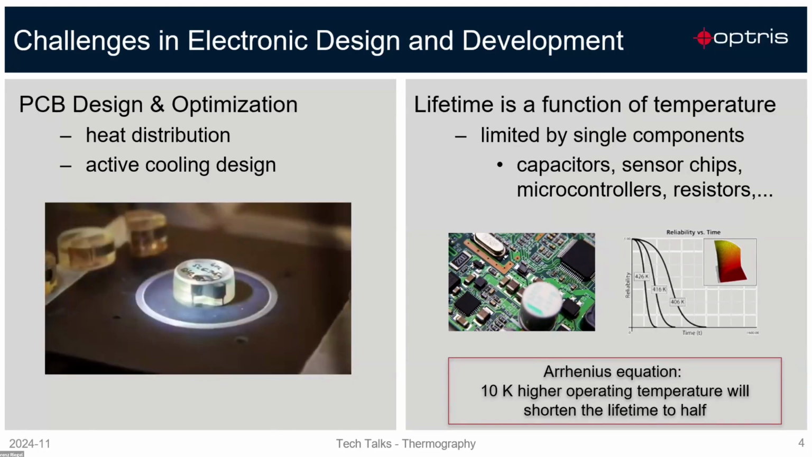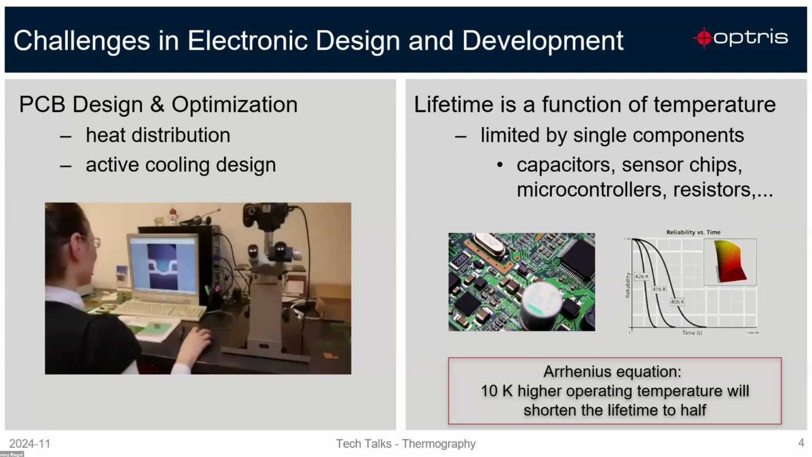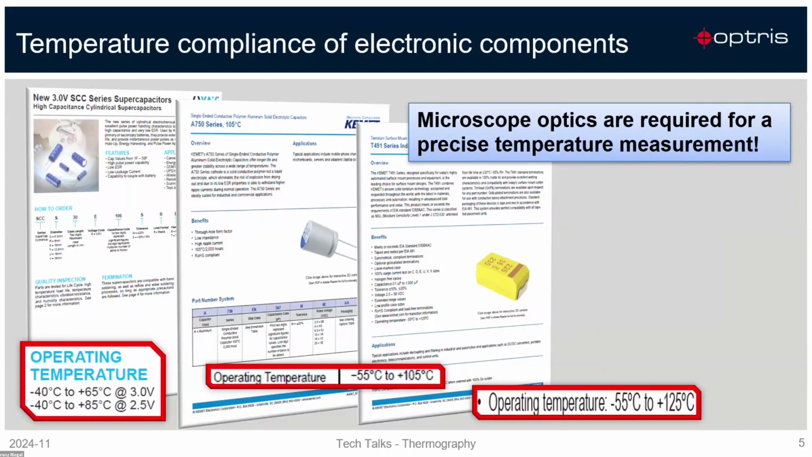And this is where we come into the game. That means temperature control is very important. Of course, the manufacturers of electronic components specify a distinctive operating temperature on their data sheets, and this needs to be fulfilled during the design of the PCB, of the complete electronics. Therefore, temperature measurement during the design validation is a very important task of electronic engineers.